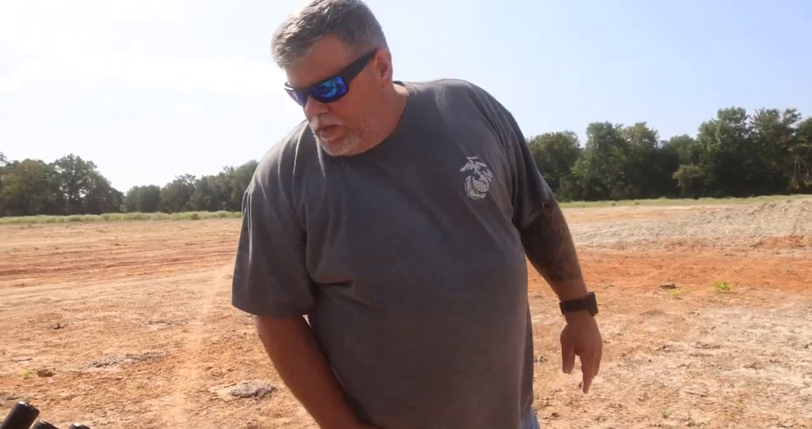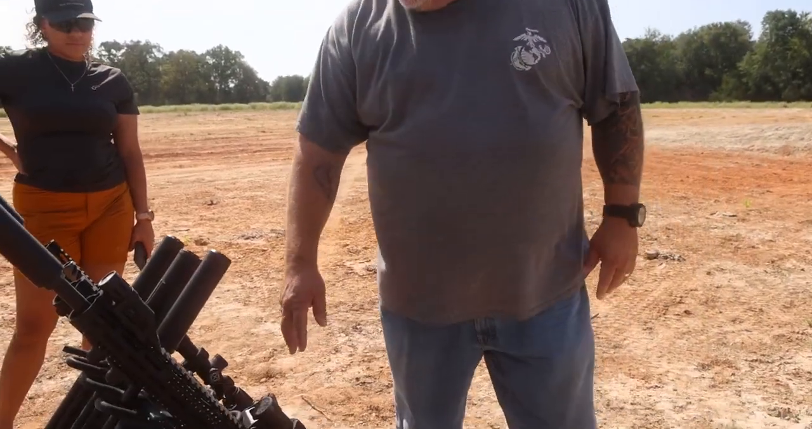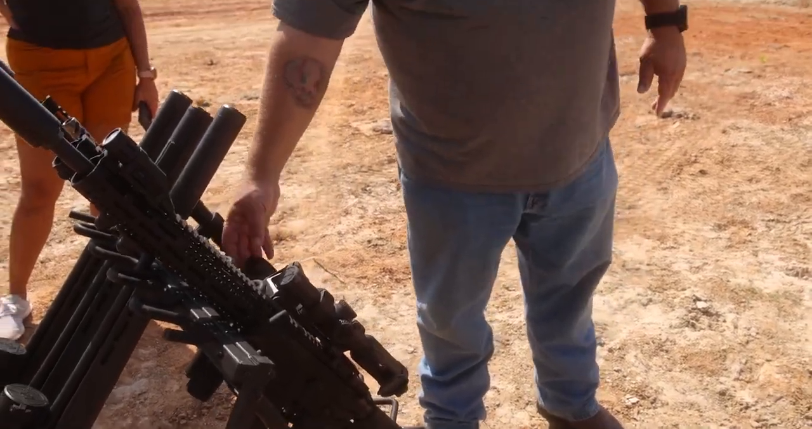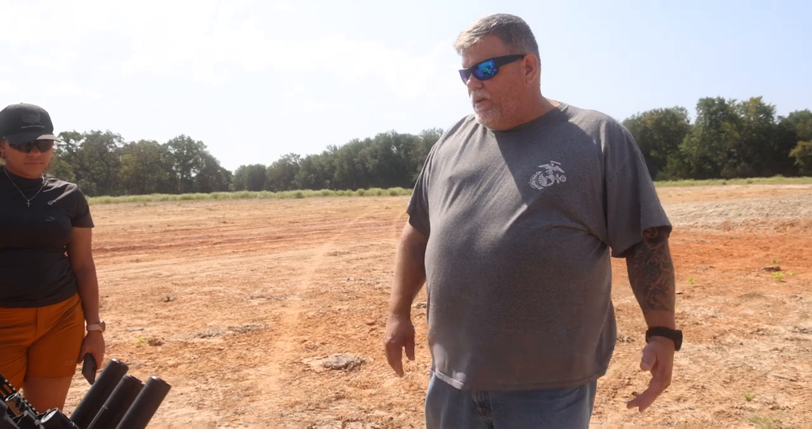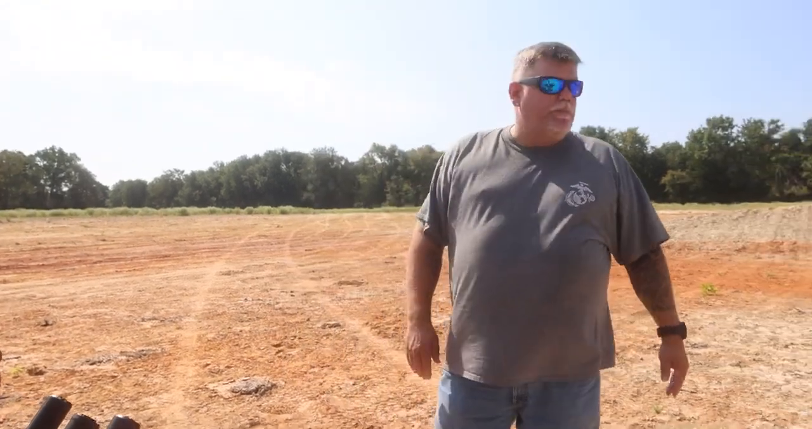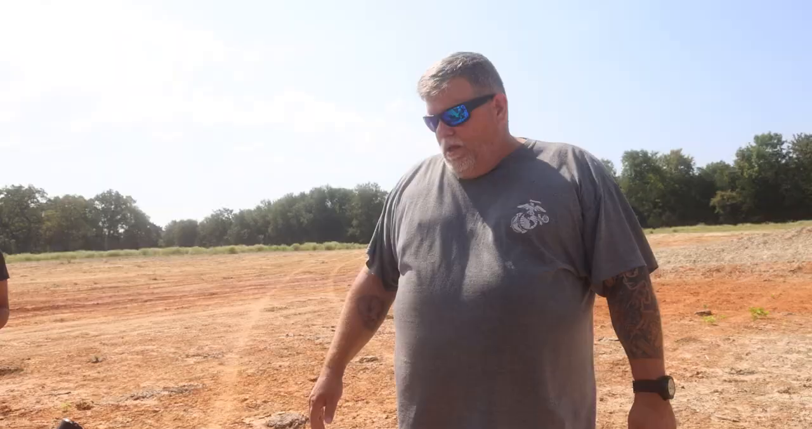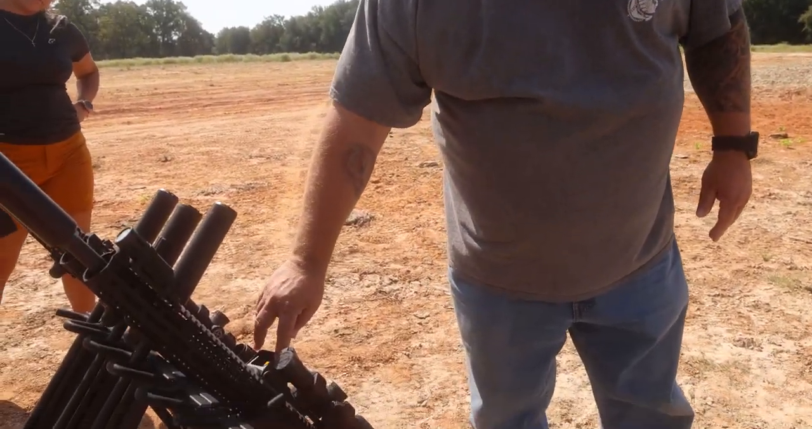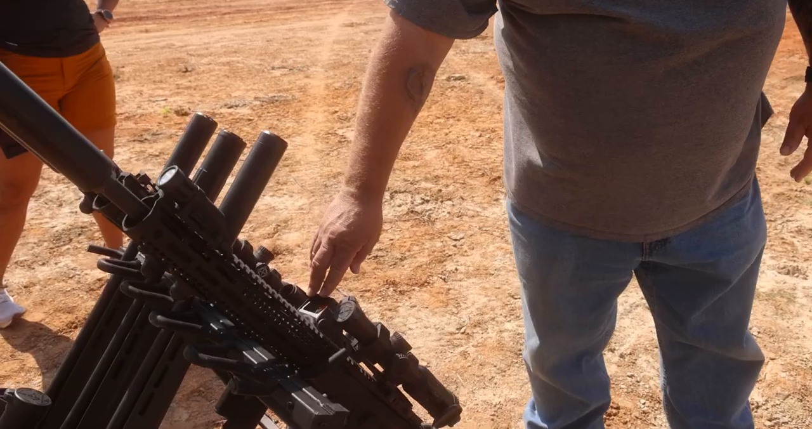That one right there. So this one right here is one of my favorite little red dots. This is a Wolverine. This is a smaller one, the CSR. Believe it or not, it runs off a AAA battery. Has a million hour battery life. Here we have the Mini Shot, the Ultra Shot M-Spec.